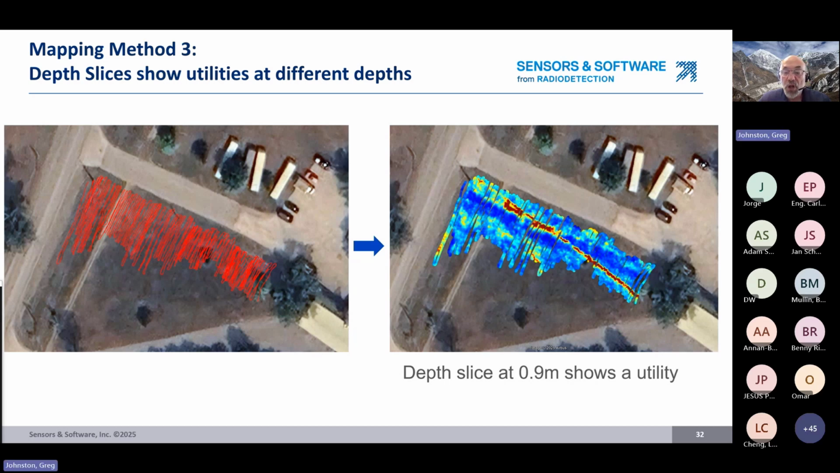Then you simply scroll up and down through the depth slices looking for linear responses that are likely utilities, like this example here. We see that at 0.9 meters below the surface, there's a red linear response, which is more than likely a utility. So depth slices may be new to some of you, but we have made this process very easy to do, especially the processing of it.